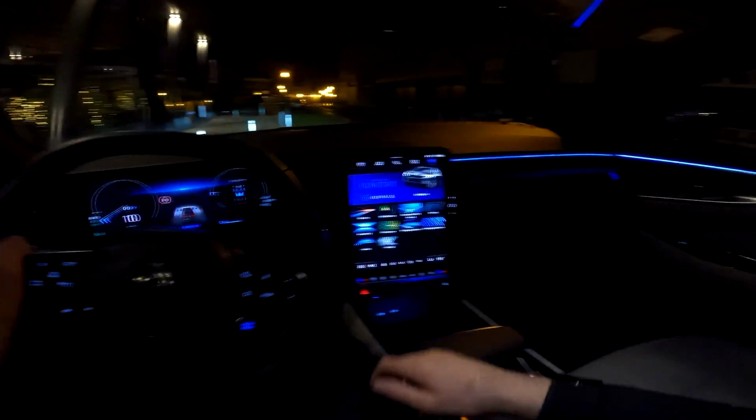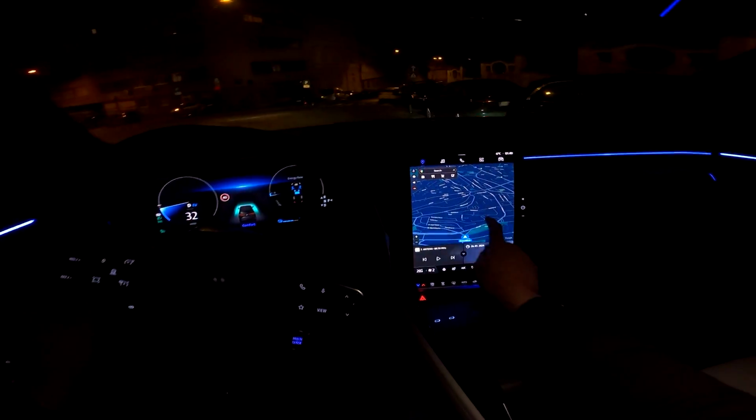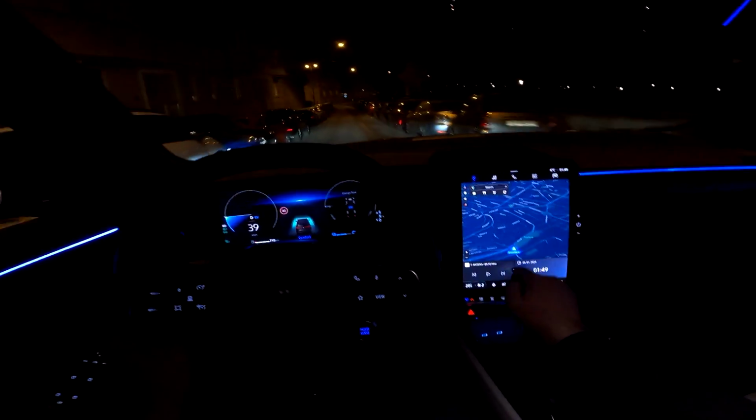we continue the drive. And by the way, I really must compliment the navigation, Google Maps, very responsive, and big thumb up from me.